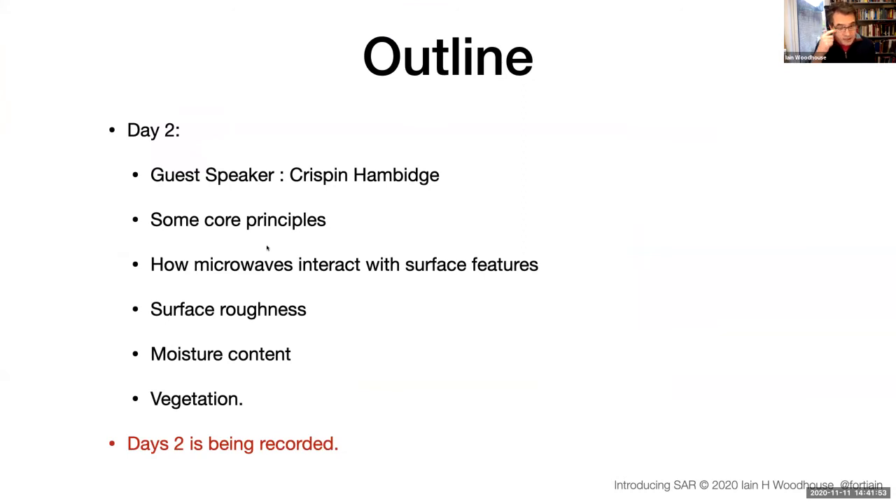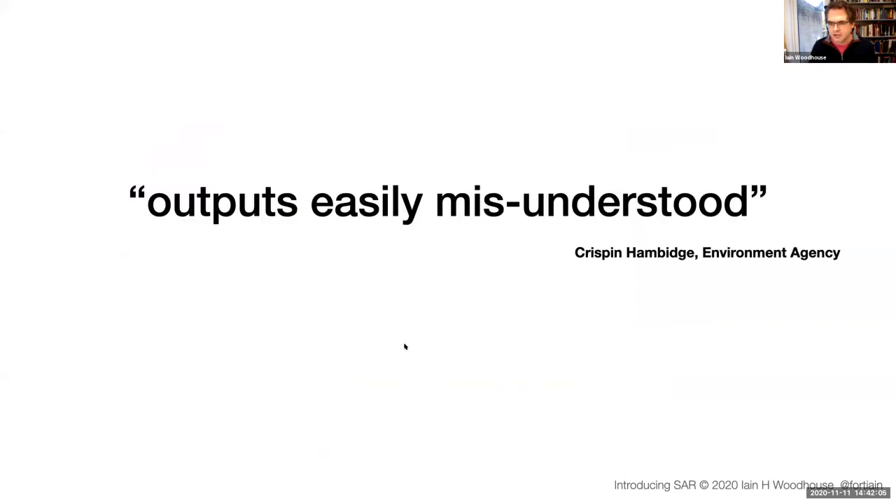Right, so day 2. So we had Crispin, which was a fantastic introduction. We've done the core principles. I'm now going to look at how microwaves interact with surfaces. And that's just a reminder that we are recording this session. And I had to quote you, Crispin, I don't know if you are still on the line. So I hastily put this slide together: outputs easily misunderstood, which is essentially the focus of today's lecture, which is trying to help you know how to better understand these images.